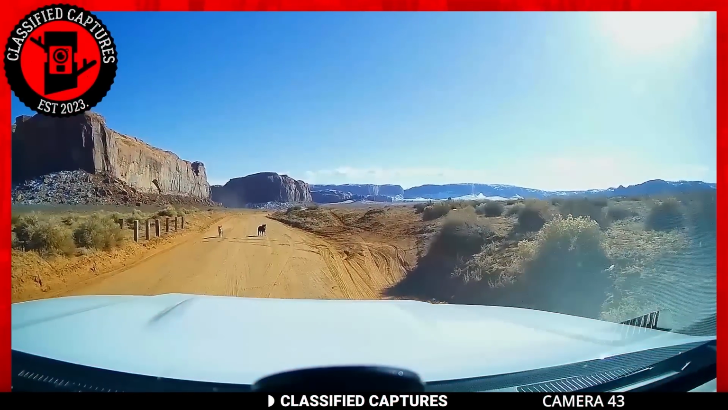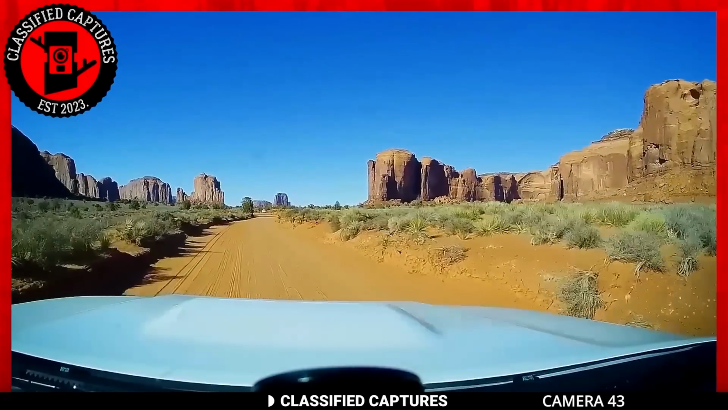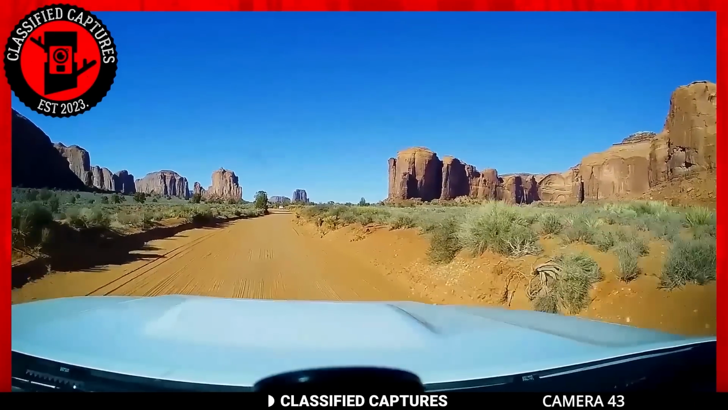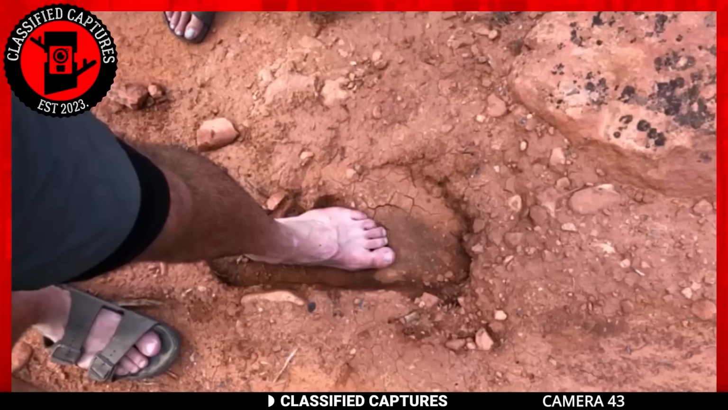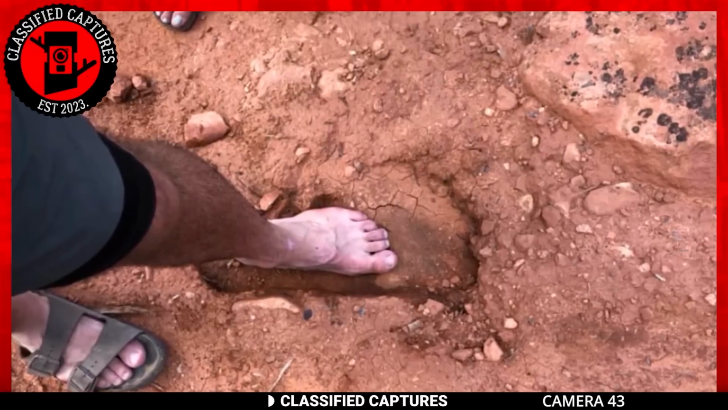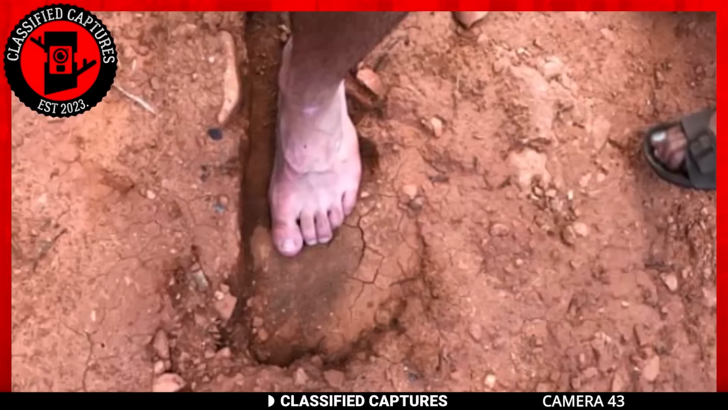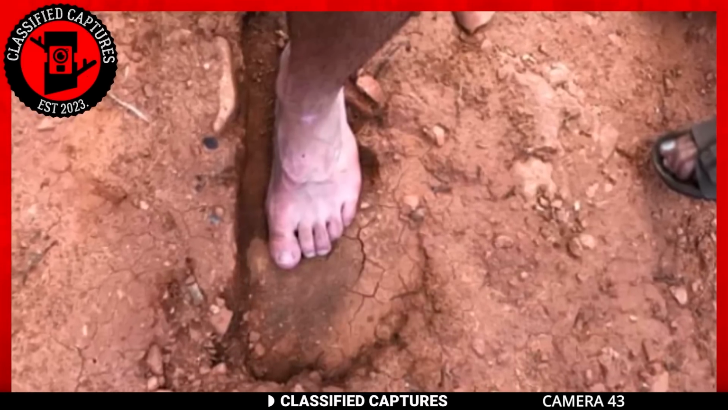Next, we visit the Utah-Arizona border, where Bigfoots are rumored to roam. Before you laugh off the idea, take a look at this image that was taken from the area. You see it, don't you? Those footprints are anything but ordinary. They can only belong to one creature, Bigfoot. These human-like ape creatures seem to be popping up everywhere.